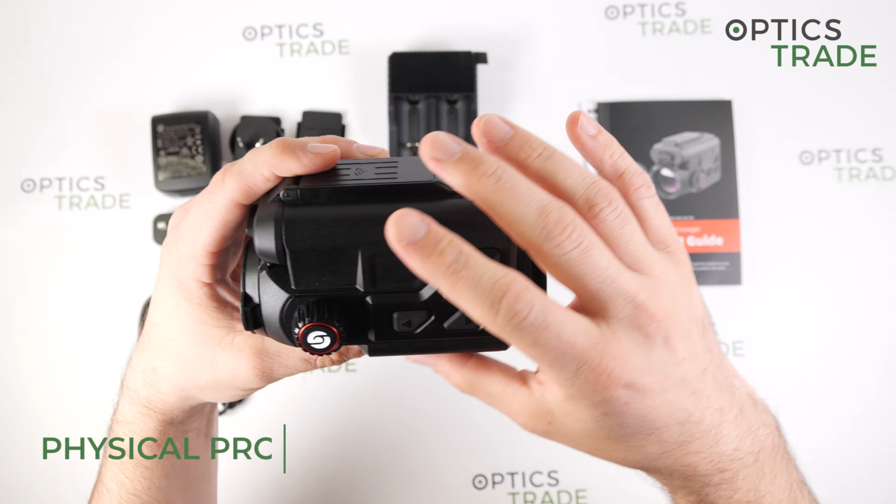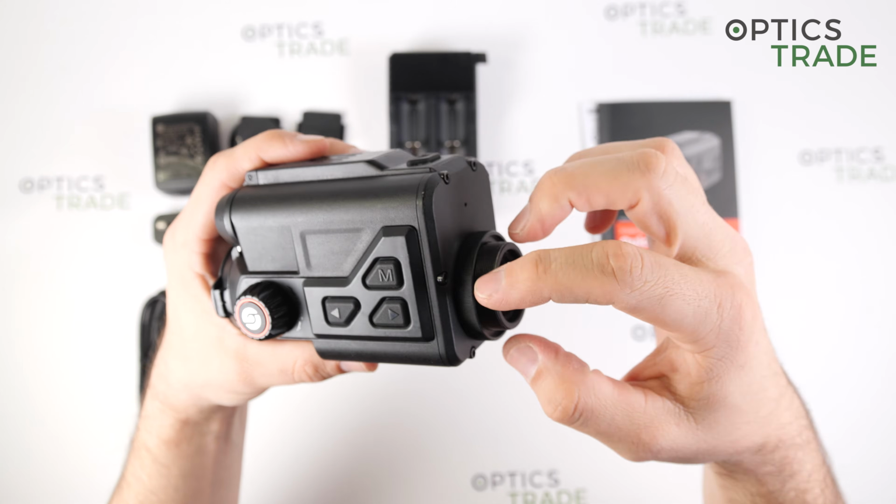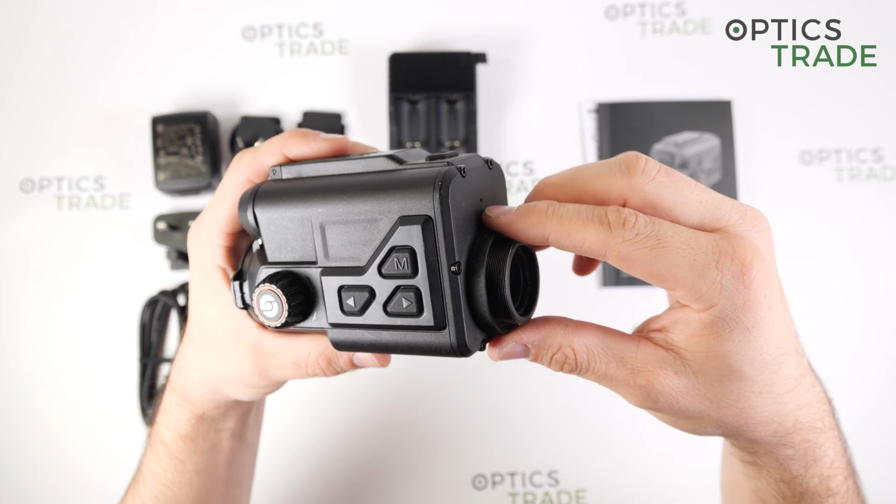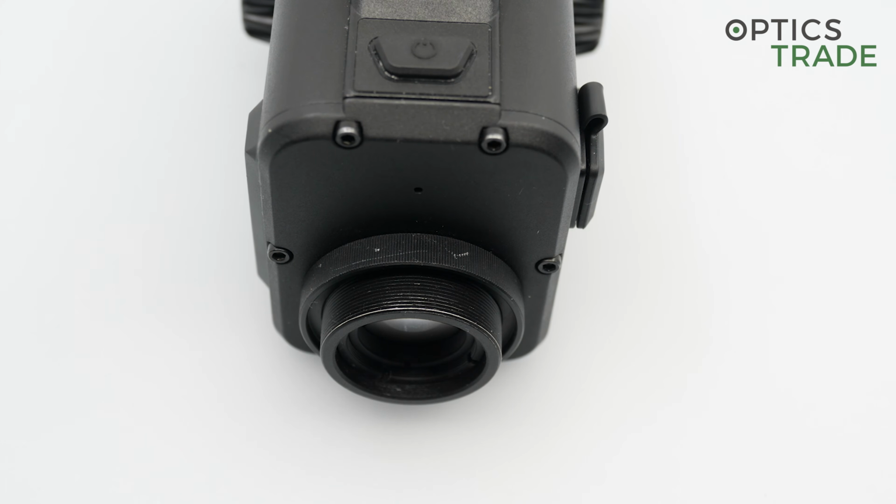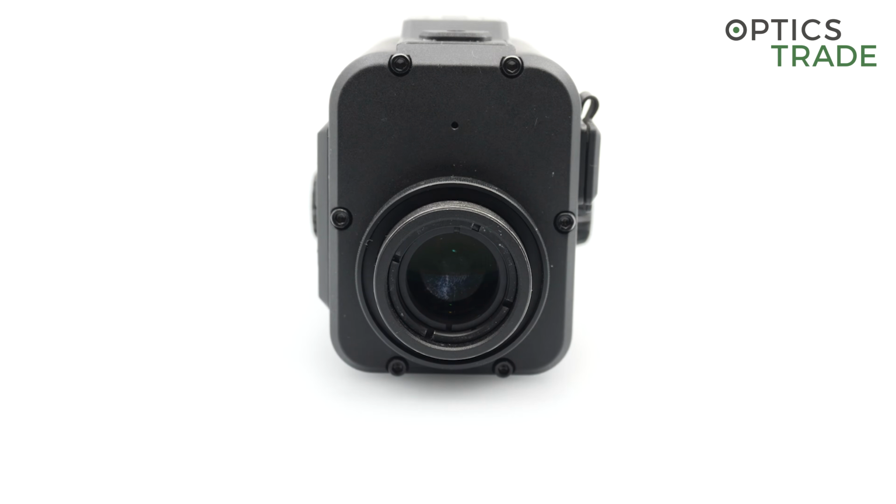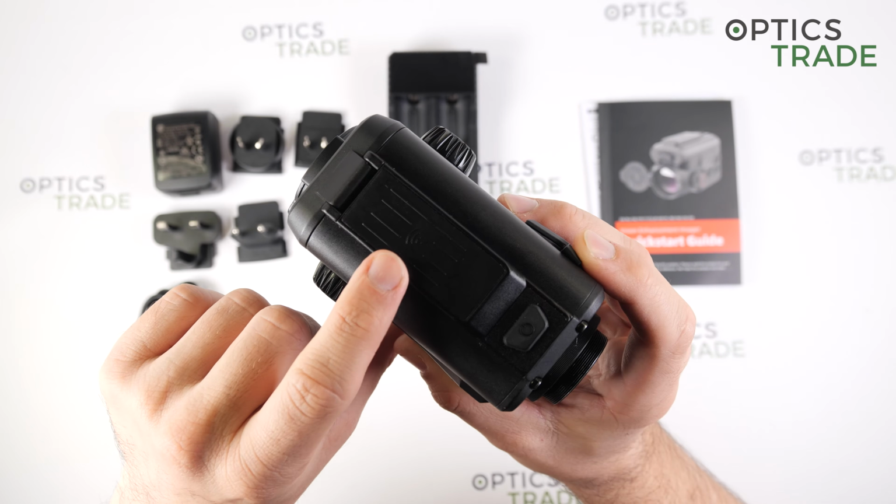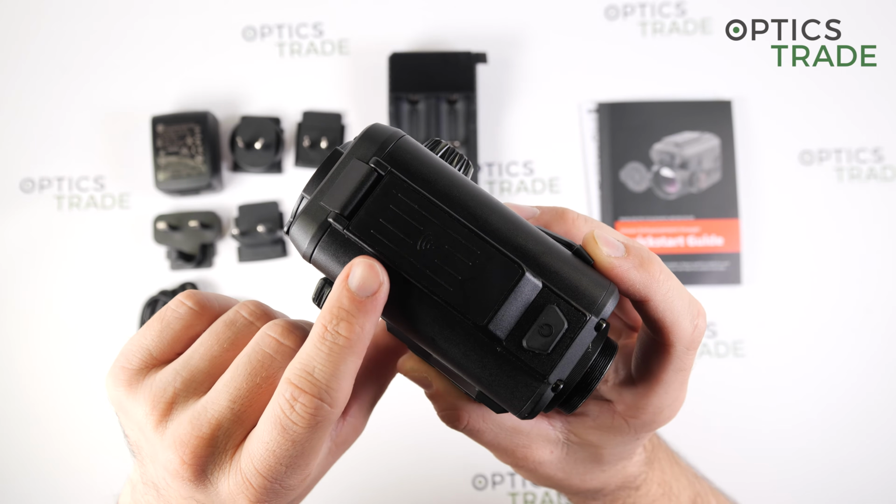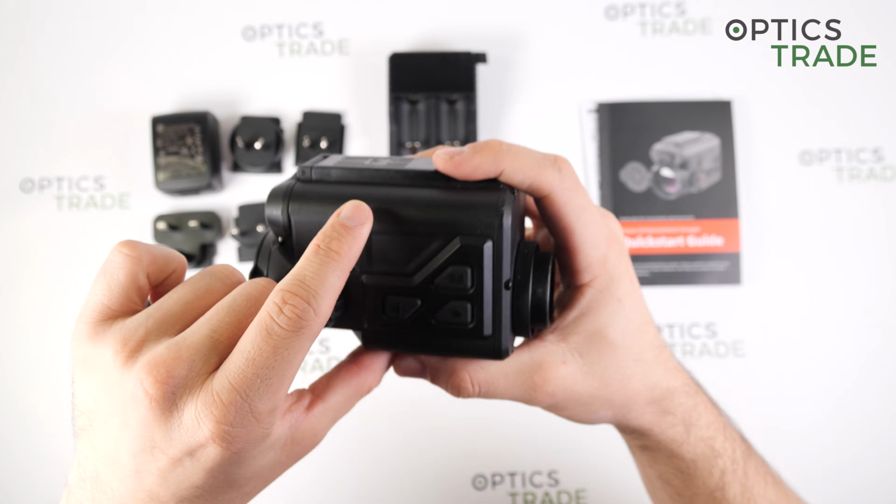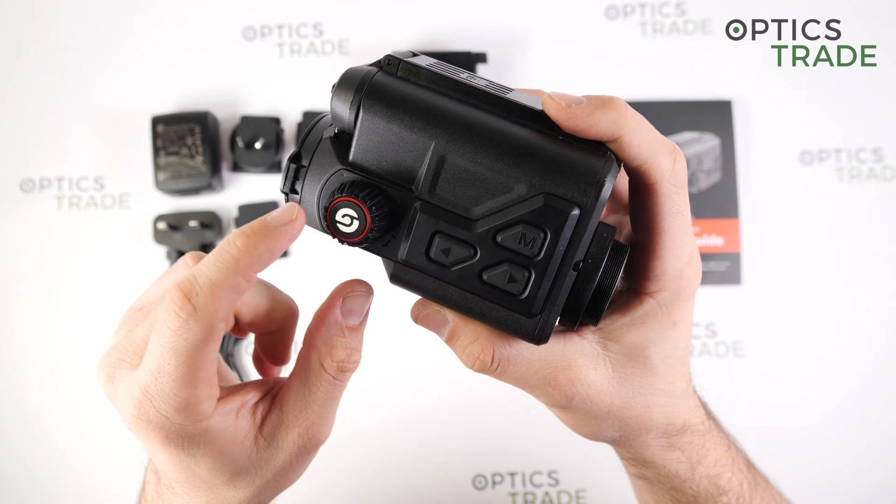Okay, now if I go to the entire housing, first we have here the thread for the attachments, which is M33.5 by 0.75 millimeters. Then on top we have the on and off button. Here the Wi-Fi logo, so it has a built-in Wi-Fi module. Here on the side the menu button with left and right buttons.